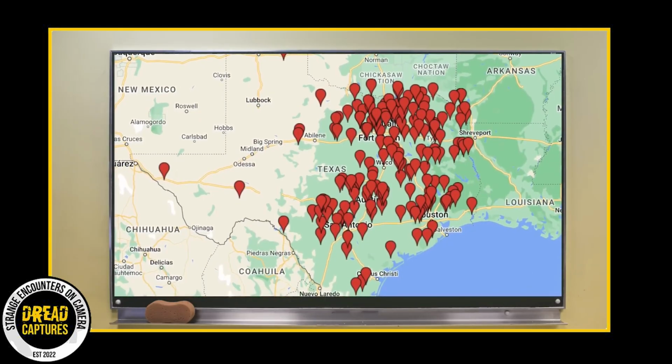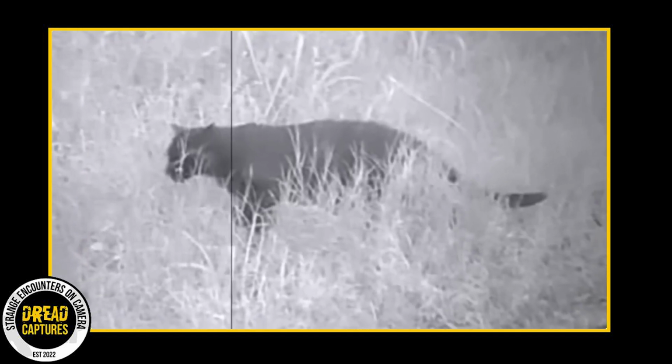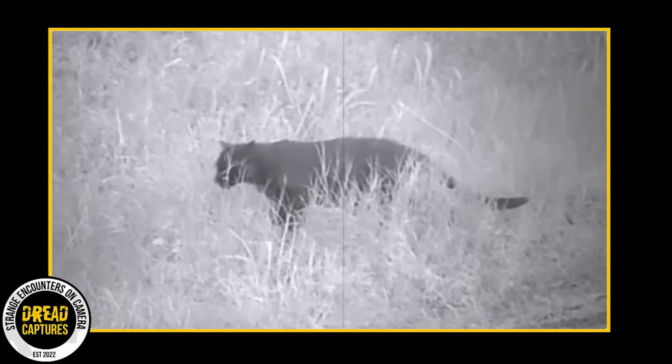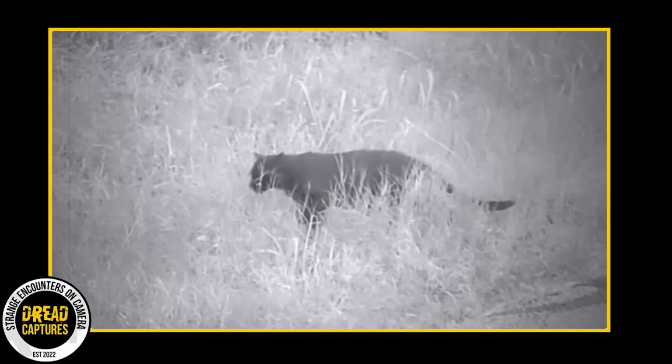Nevertheless, the question remains, is it a jaguarundi, a black panther, another cryptid, or something else entirely? Despite many attempts at explanations, the mystery persists.